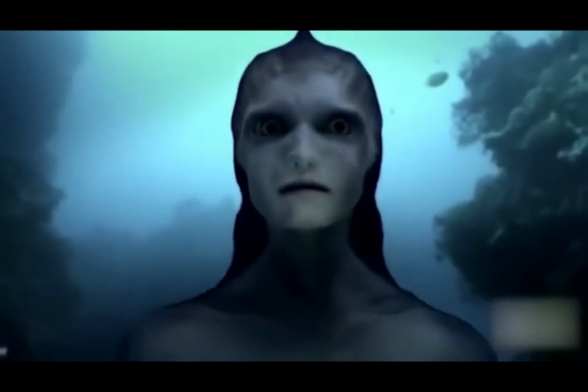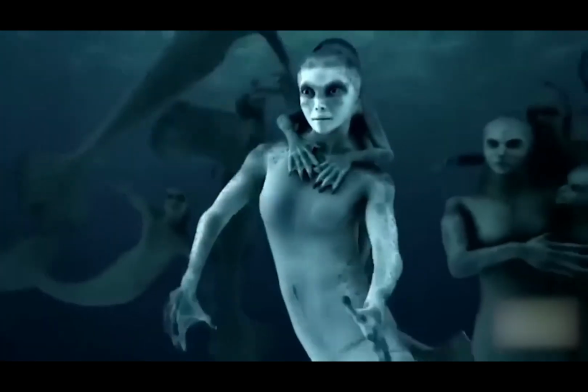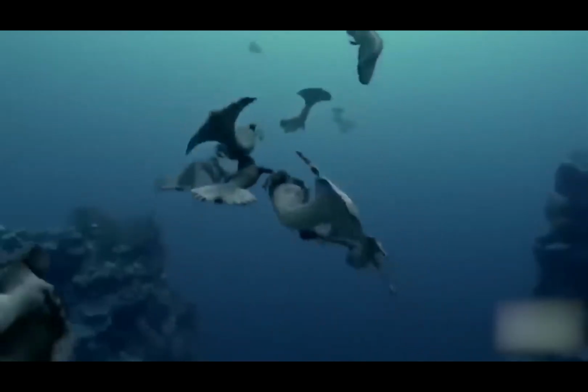If you still don't believe that mermaids are real, well, you can look at this clip from a documentary. It shows the process of how mermaids must have lived among the scary sharks. We see a mermaid sacrificing itself just to save the other ones. This shows how they used spears to kill fish, and the spears are exactly like the ones we showed previously in the video. What do you think?